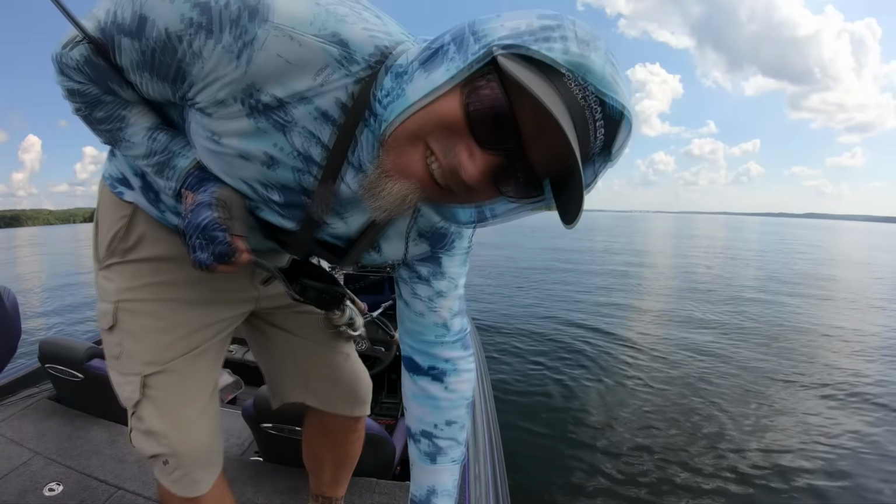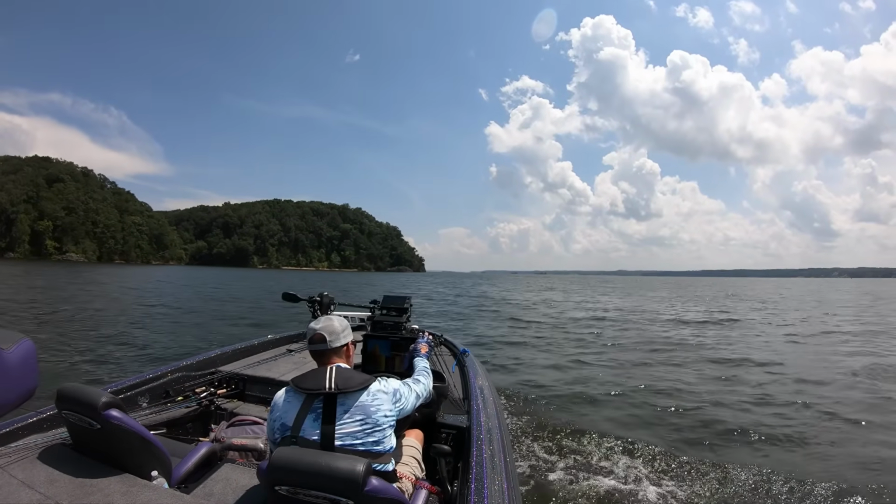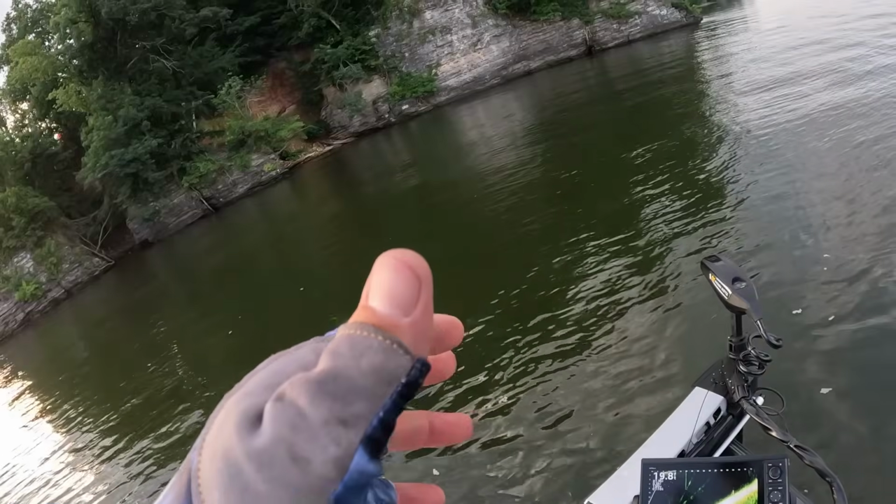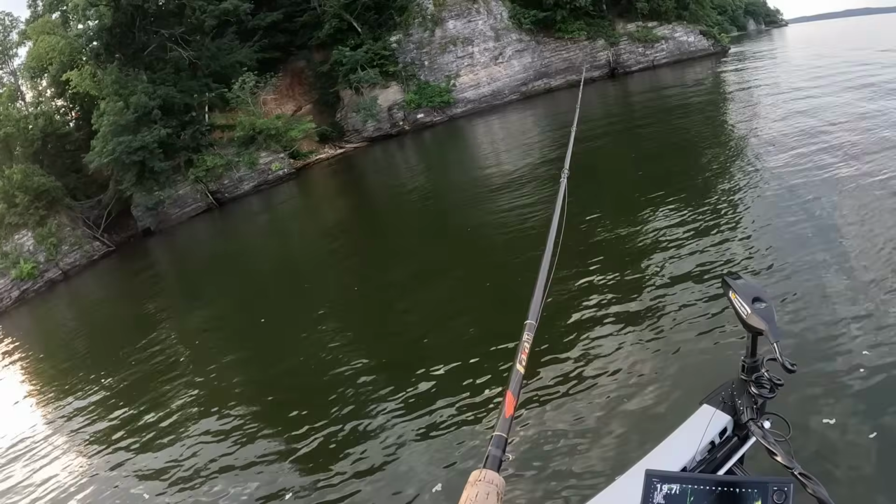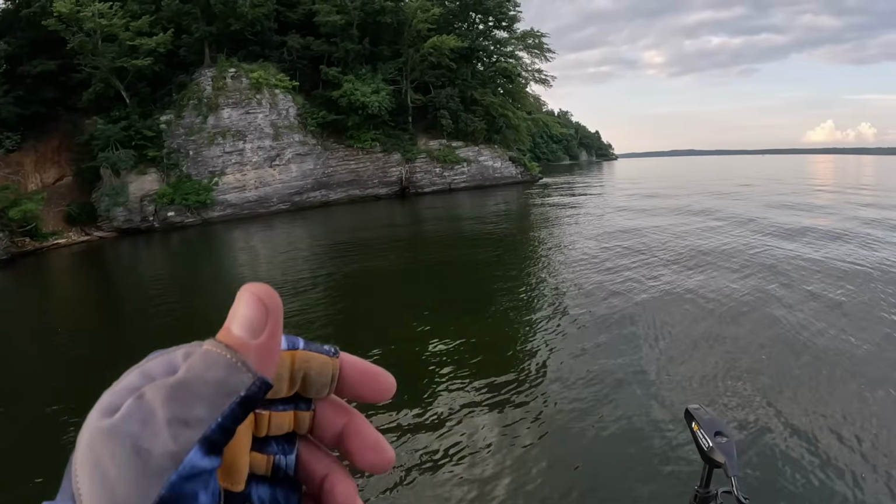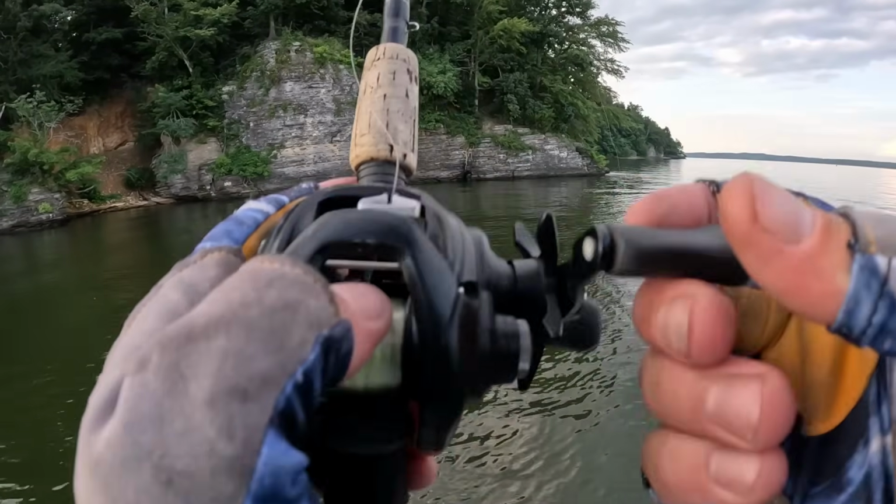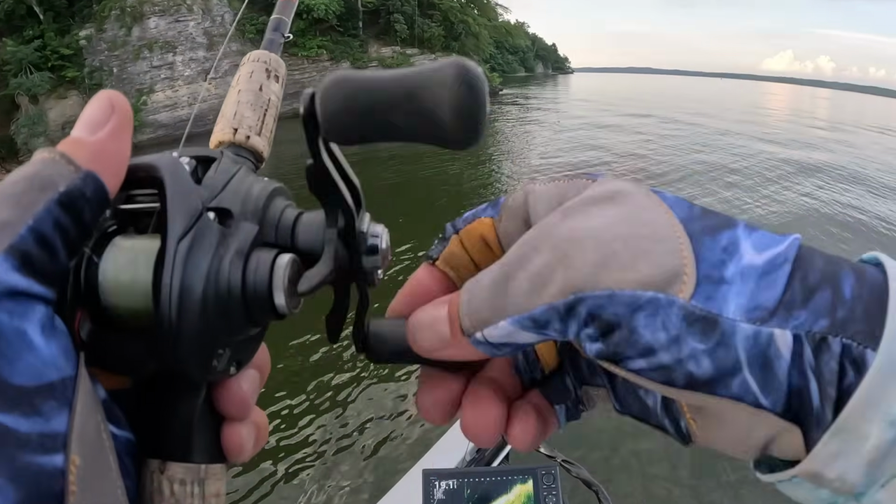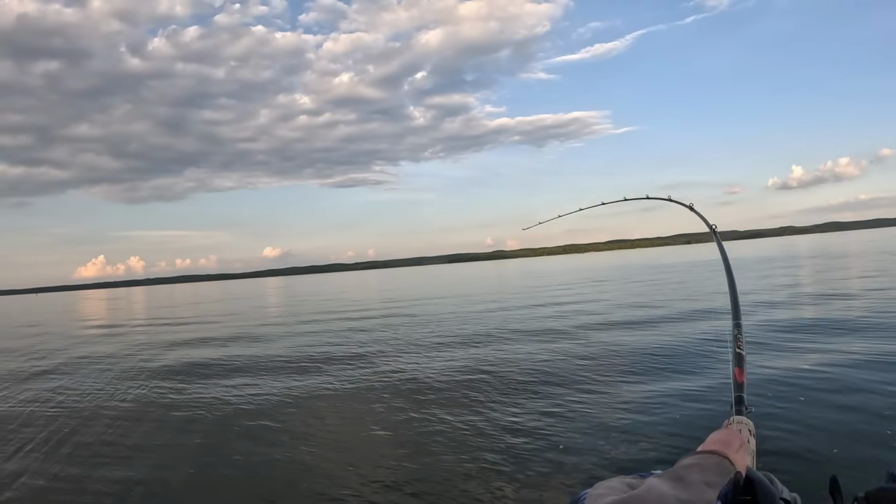First Kentucky Lake fish out of the new boat. And it was a giant. I don't know what we got, but it's a big one.